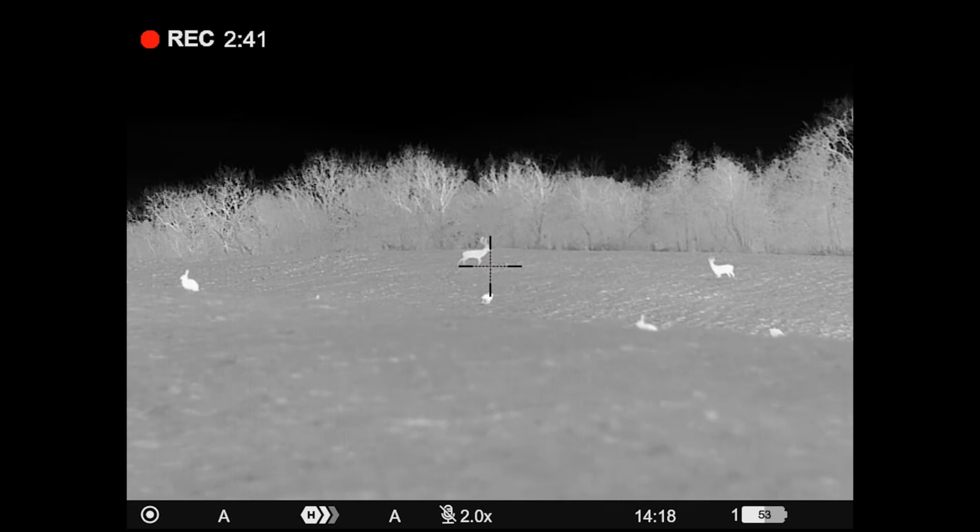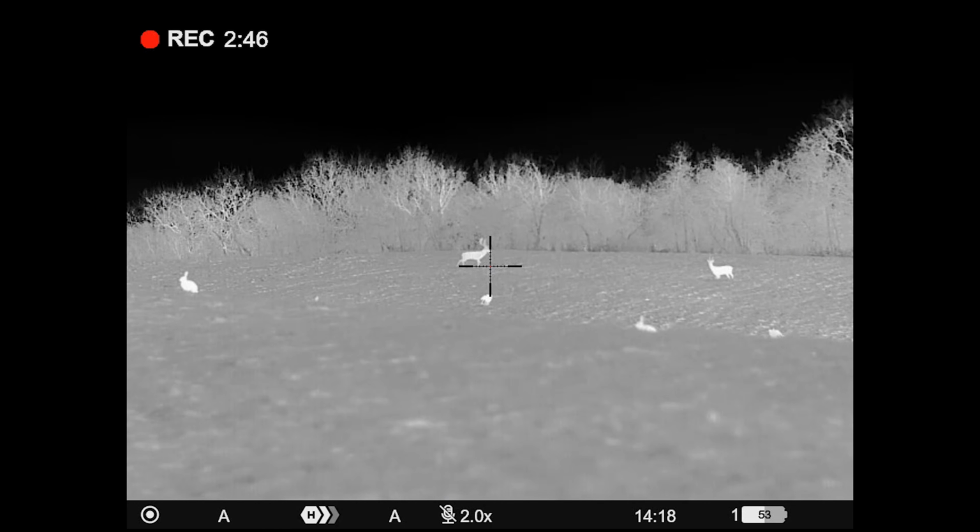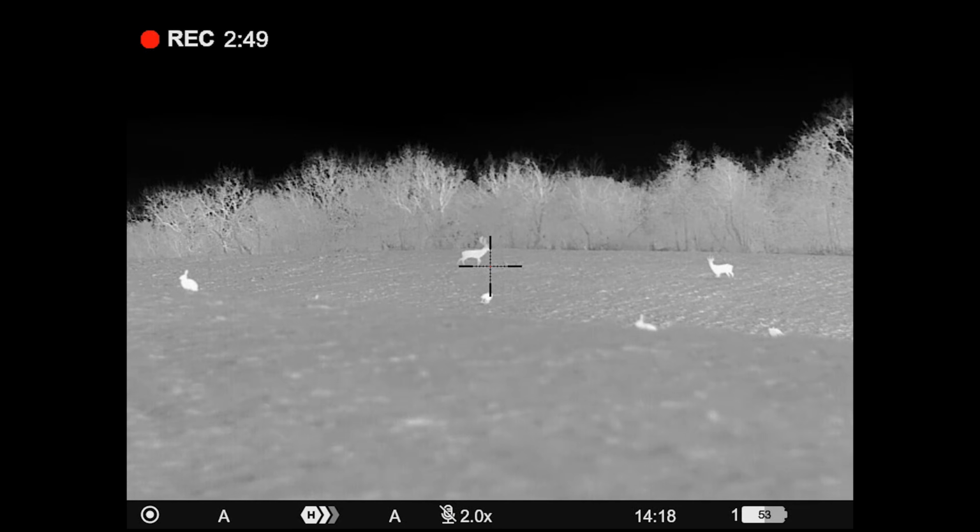And zooming right out, giving you that field of view again. You can see the depth of focus is quite good. I've got that focused for 200 meters away, and everything in close is still nice and clear.